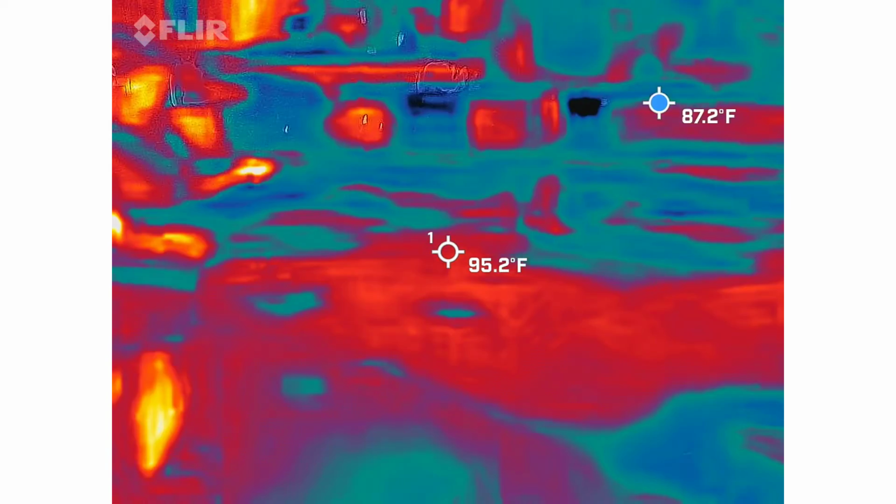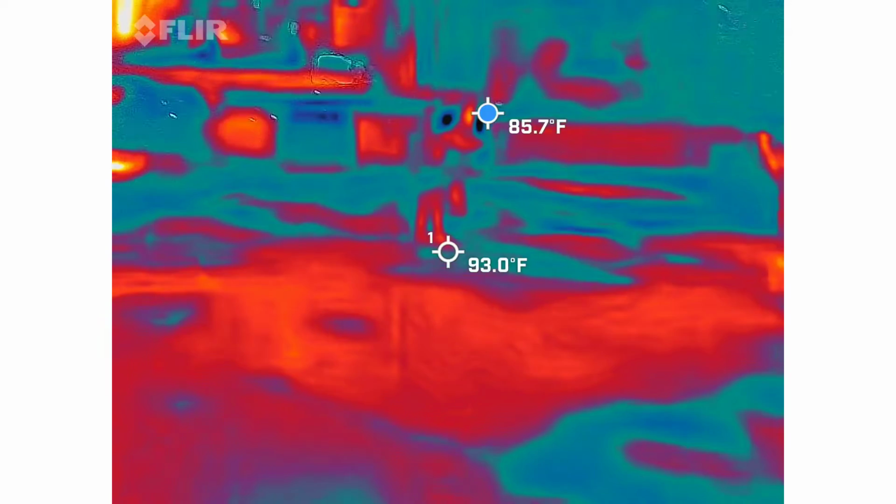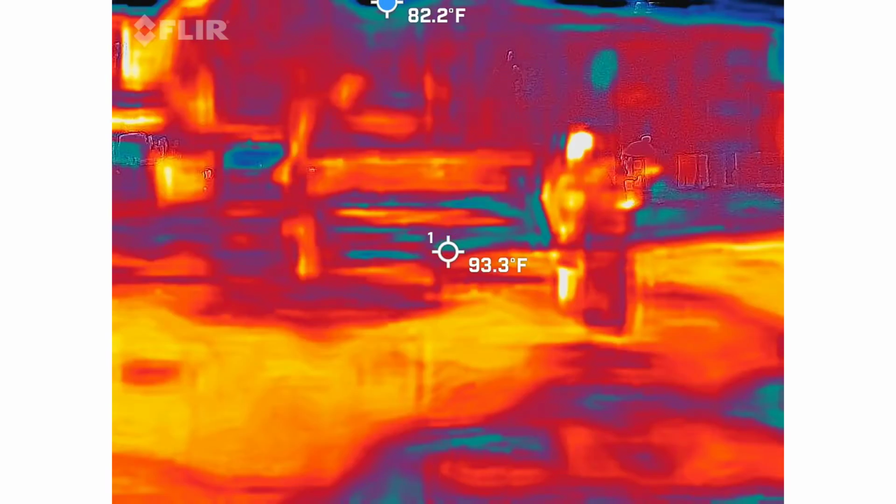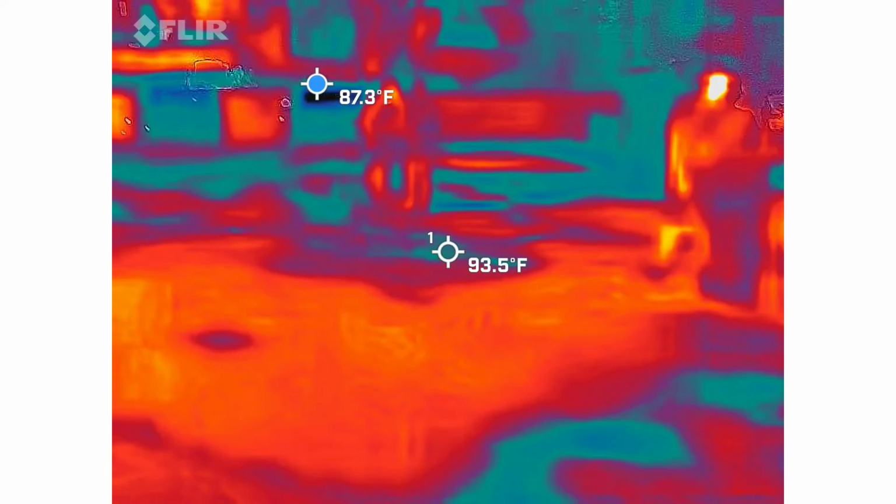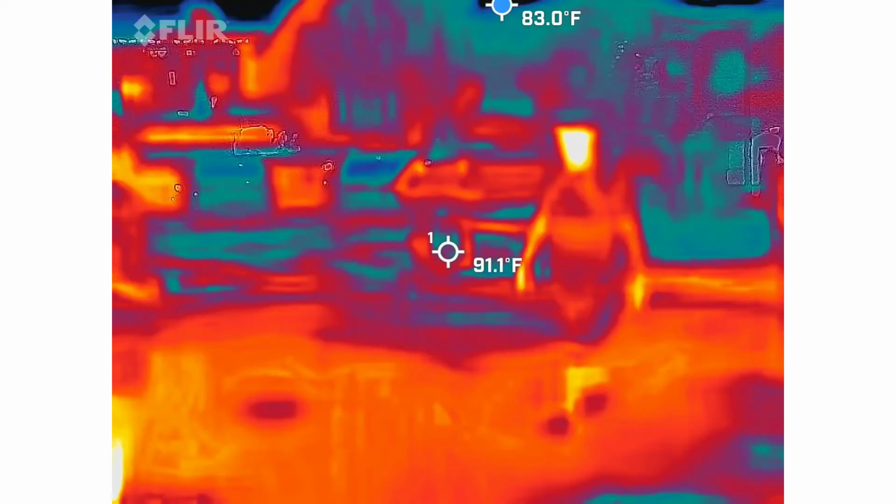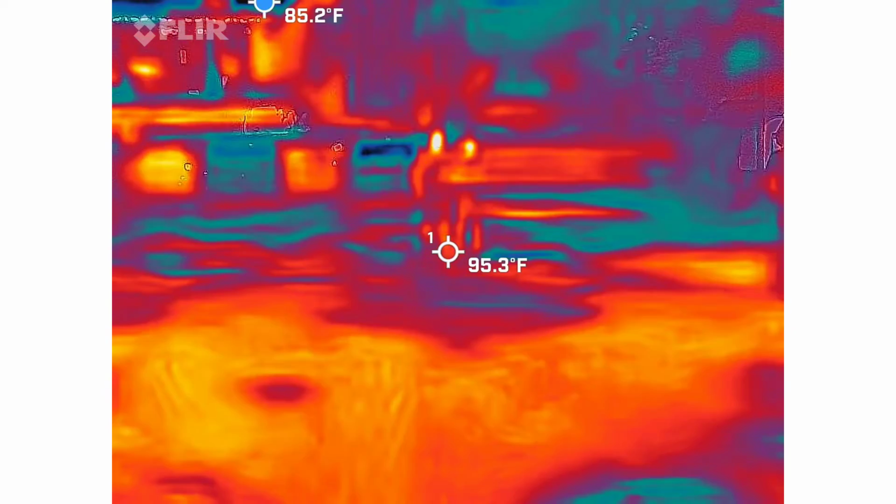Still there? What do you got? Hot spots? They're supposed to be cold spots. Are you looking for movement of the blue? Like more in this color. Any other colors coming out? Any yellows? There's stuff, but it's just not moving. I think that third one.